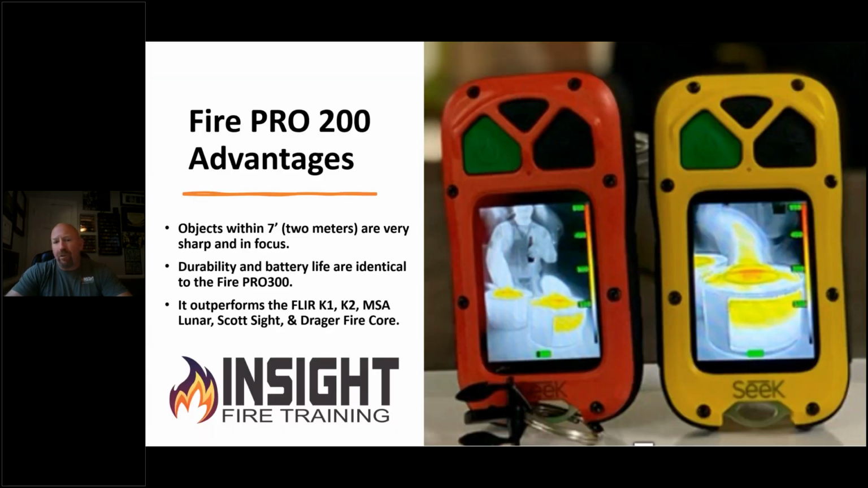If you look at the FirePro 200 side by side with the 300, you see the difference in that narrow field of view. When we look at these two sterno cans side by side, you only capture one of the sterno cans in front of you versus the 300 captures both. So it works really well with objects within 2 meters or around 7 feet. They're very sharp and in focus. Its durability and battery life are identical to the FirePro 300 and currently outperforms all the other models on the market because it has a higher resolution and a faster refresh rate.